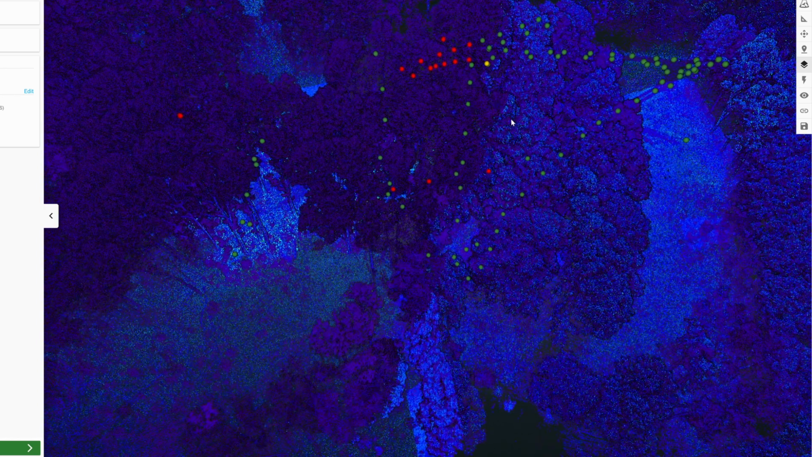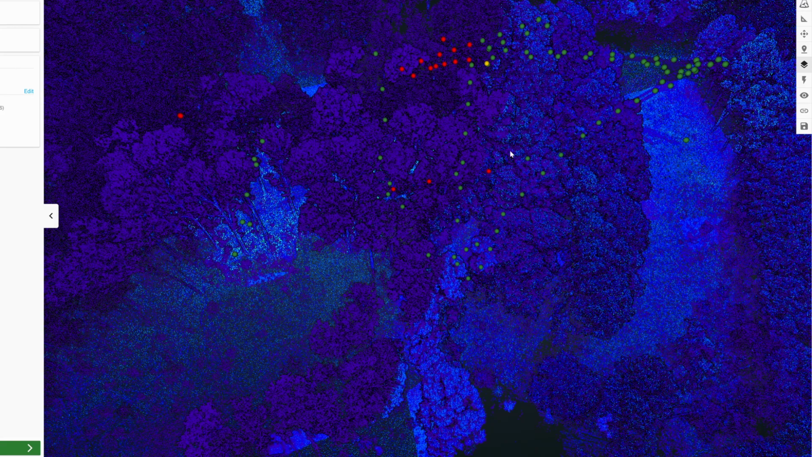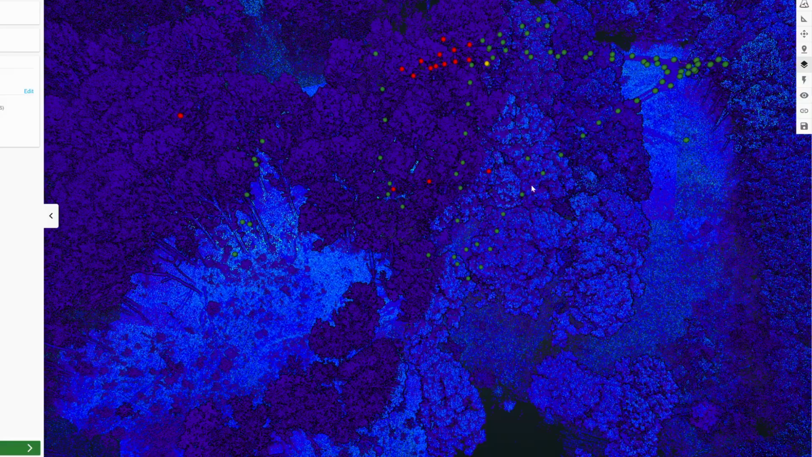The reason you see a little different tone here on the trees where they mix in is because in September there were still a good deal of leaves, and you can see the color difference there versus on the other property, where we flew this at the beginning of January, so there were no leaves on the trees.